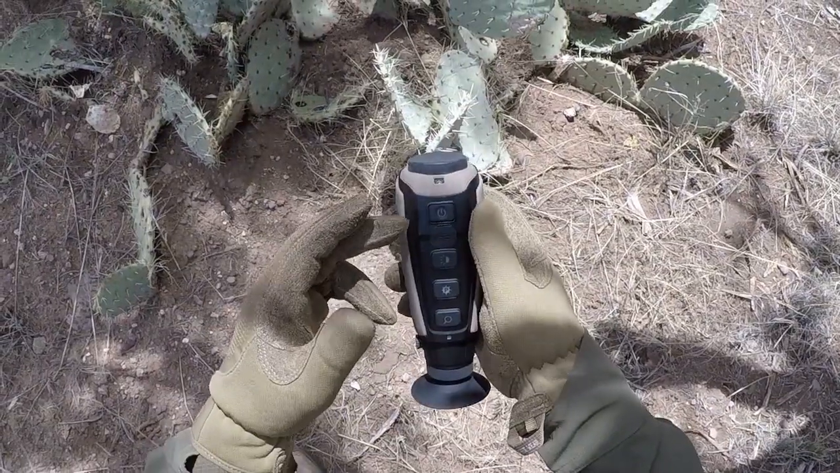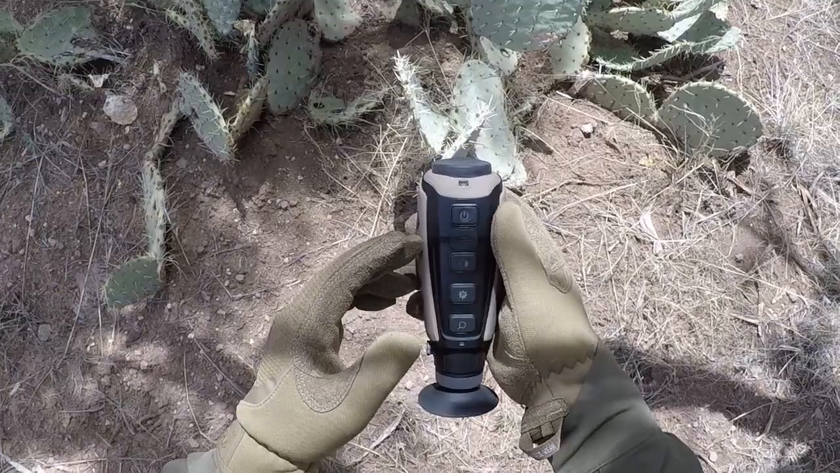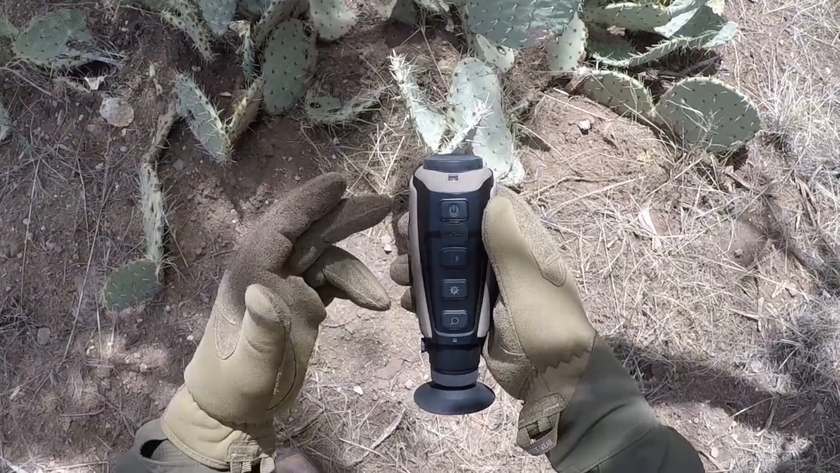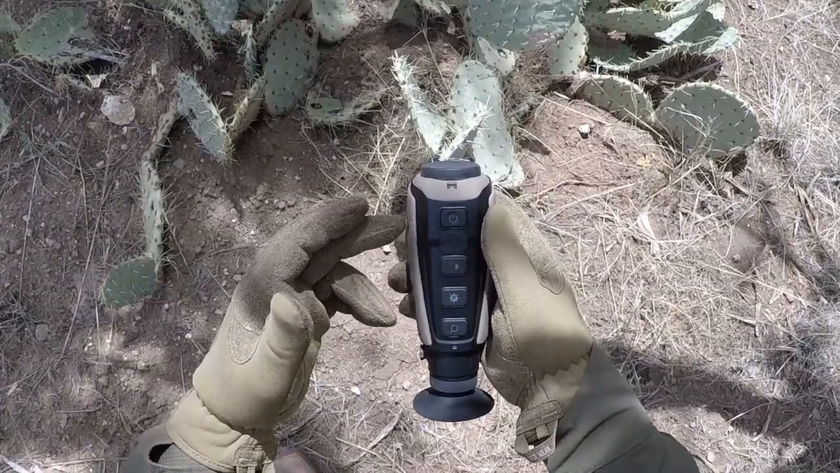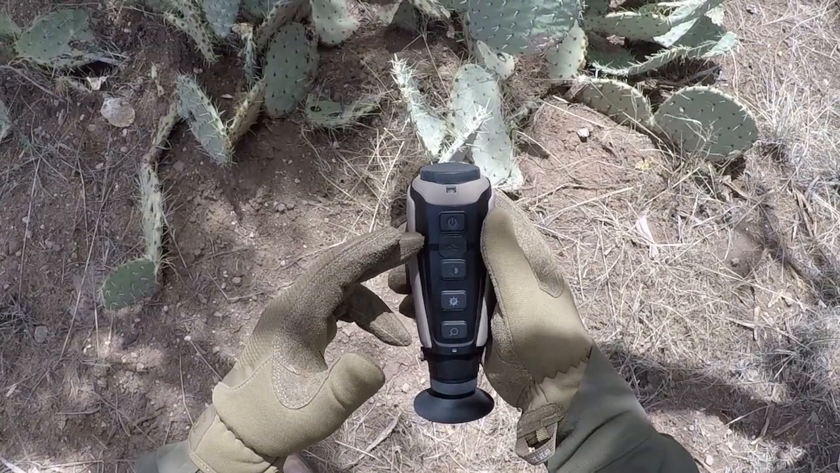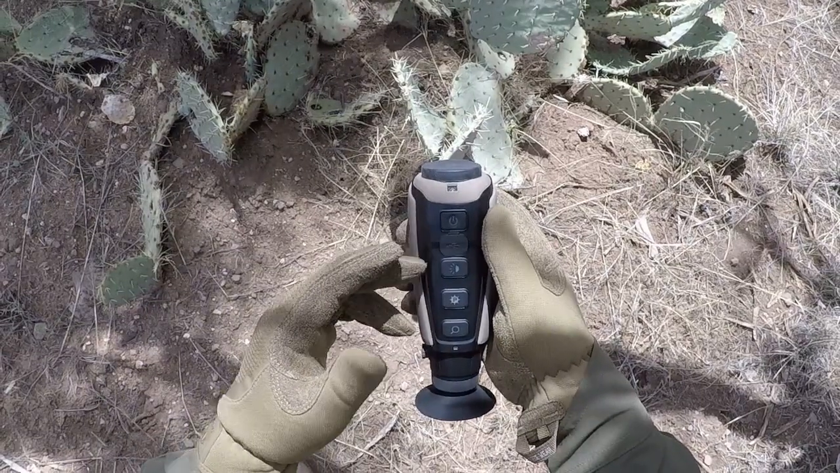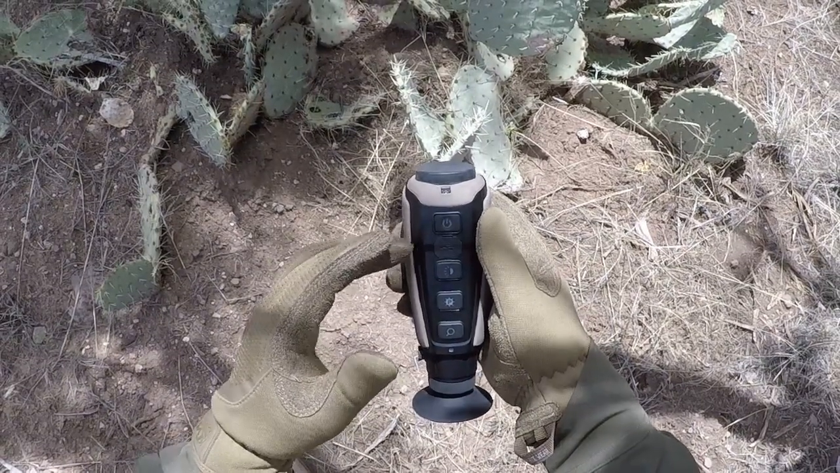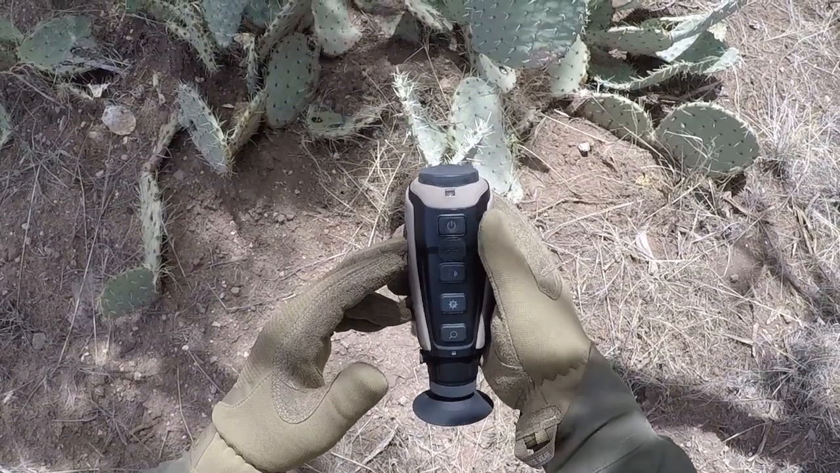I'm really impressed with how fast this thing turns on. You hold down the power button for about a second, and it comes on within 2 seconds, and it powers off equally as fast. That's really nice, because if you're out walking around, you're not going to have your thermal turned on all the time. So if you see something, or you think you see something and you want to get on thermal, you don't have to worry about this thing taking forever, and possibly the animal or whatever running away while you're still dicking around with your thermal device.